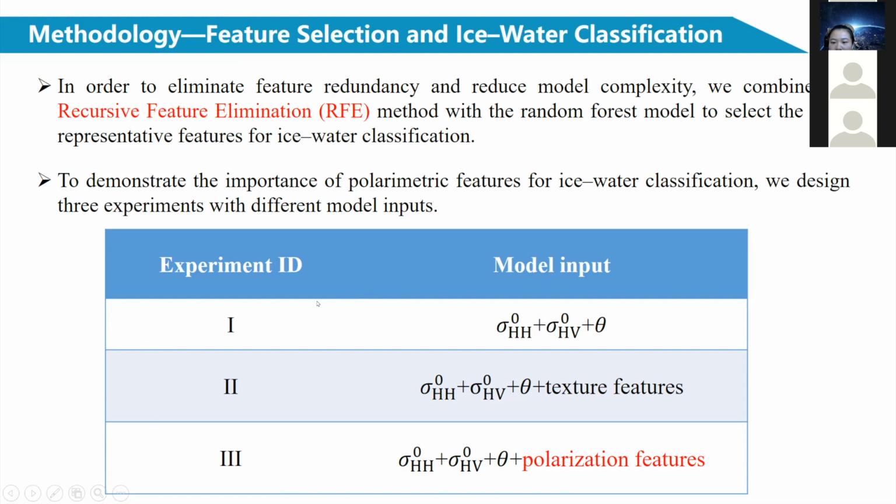The first experiment used 3 image features as the model input, namely HH, HV-polarized radar backscattering, and incidence angle. The second experiment takes the additional texture features as the model input, and the third experiment uses the additional polarization features as model input.